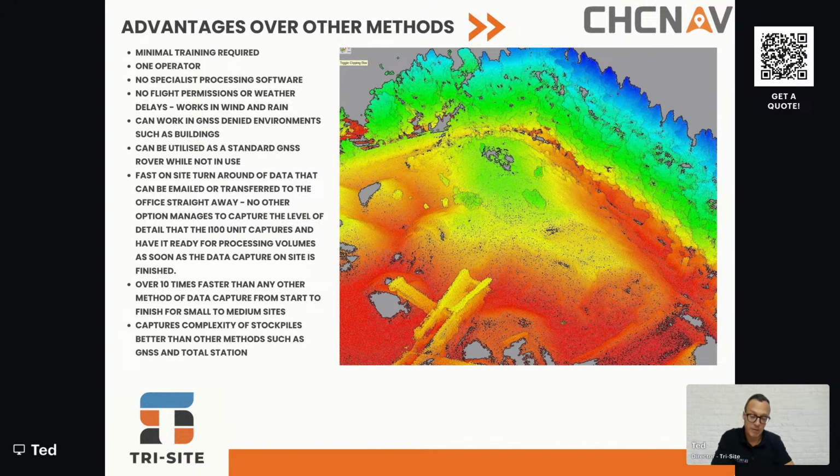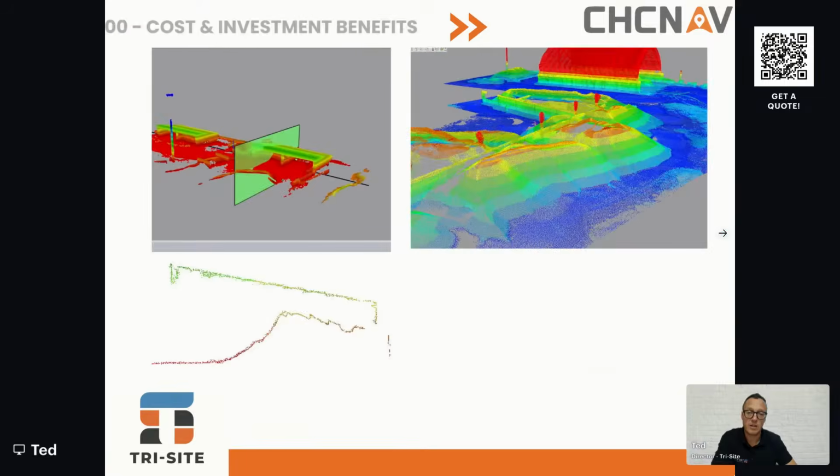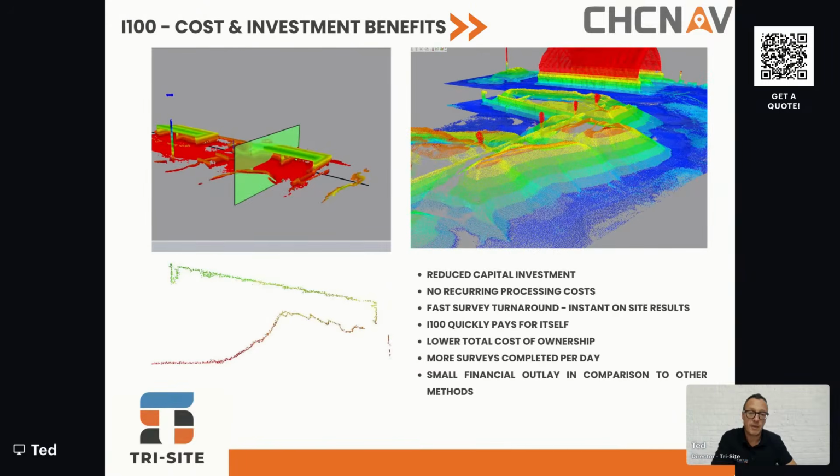But if you were to survey that stockpile with a GNSS rover, or in this case, a total station, you'd probably be looking at least half an hour, maybe 40 minutes to have surveyed it all with a total station. 3 minutes is all it took to do that particular stockpile. So it is a super fast unit.